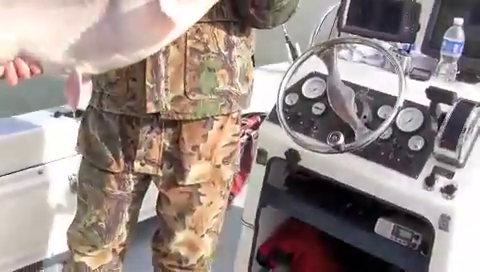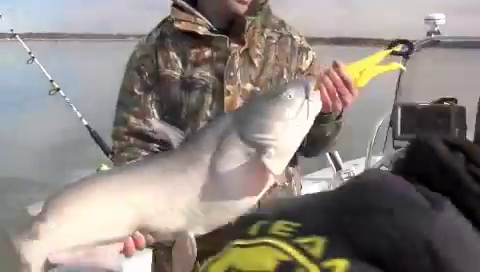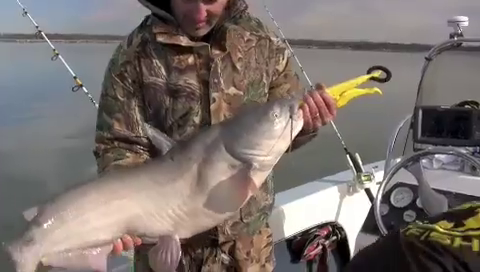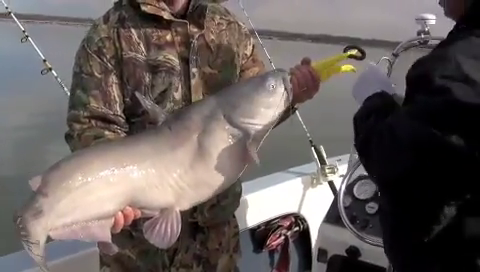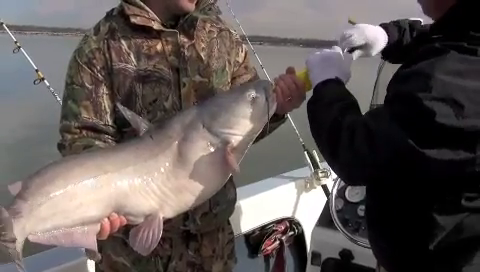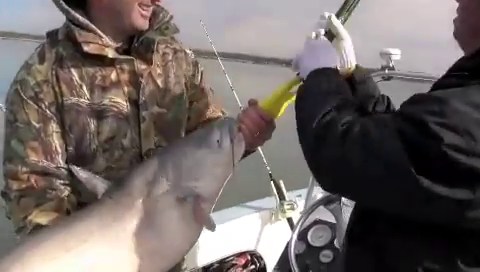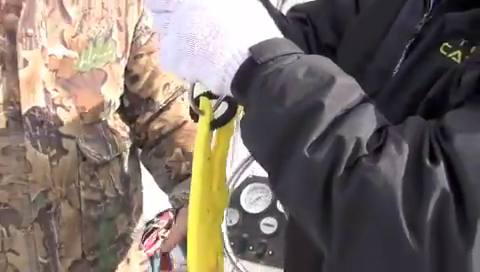Let's show everybody how the scale works with the fish grip. This is another thing you can do with the fish grips that makes it very, very convenient. That fish is 25 pounds if he's an ounce. I'm telling you, I bet he'll push 20 maybe. Now Cody put that in that hole and that handle of the fish grip, and now you've got this fish locked down here, and you can hang him up here and you can weigh him.